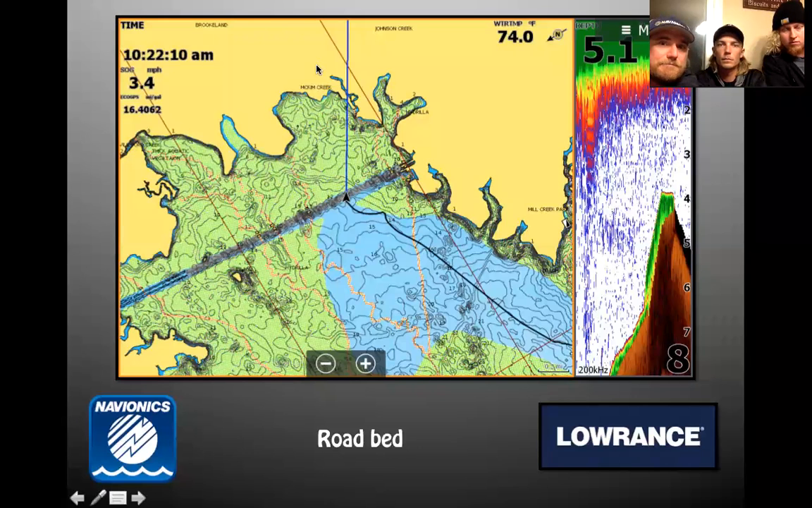This is a road bed. You know, this is a Navionics road bed right here. Road beds are huge in the South, man. Again, just like a creek channel. And again, creek channels to road beds. Yeah, hugely important. Just great staging spots. You can see it here. You got some pockets back here where your fish are going to go in the spring, and this road bed gets cut by a bunch of creek channels.